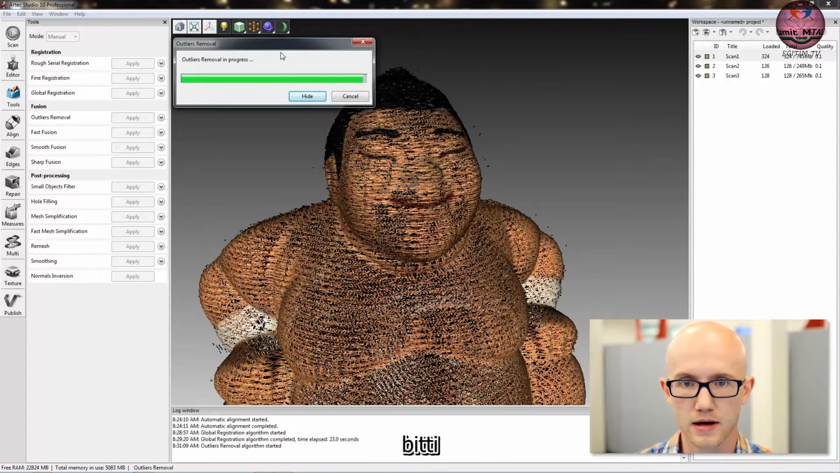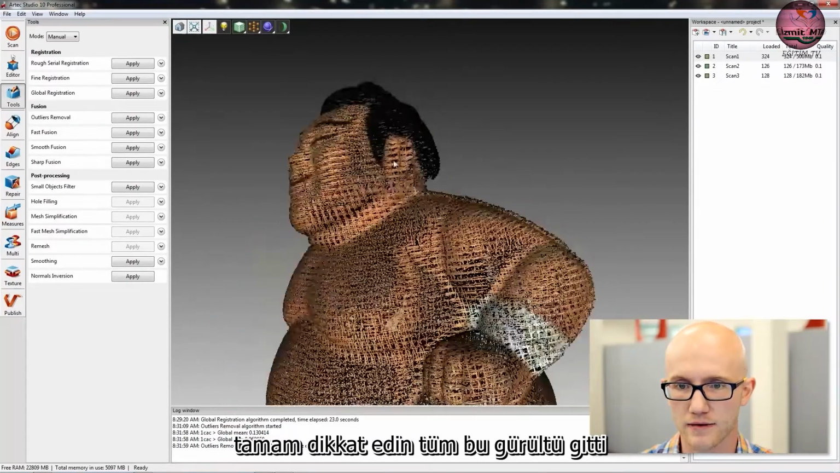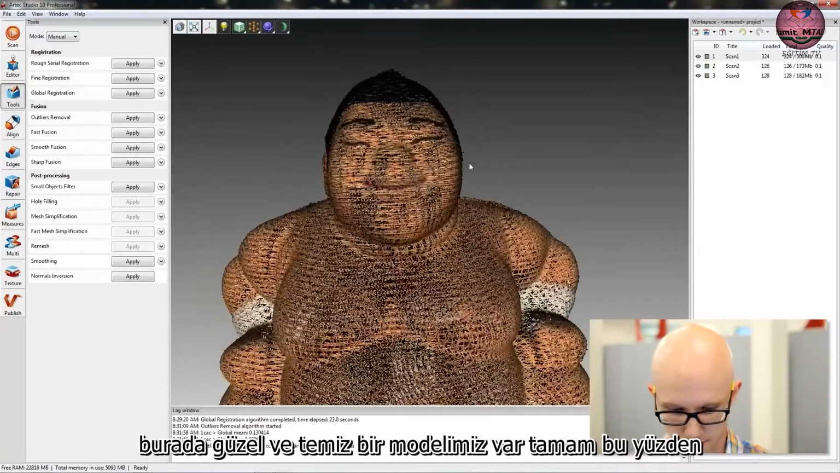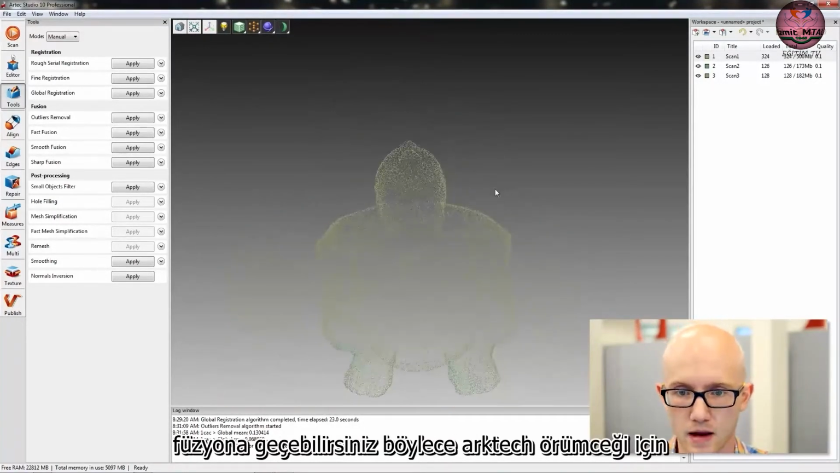And this is just about done. Okay, notice all of that noise is gone. We have a nice clean model here. Okay, so after outlier removal, you can now move on to fusion.